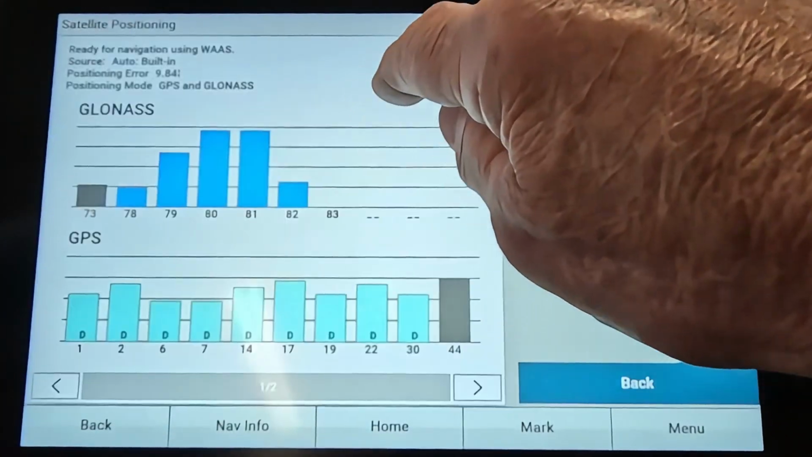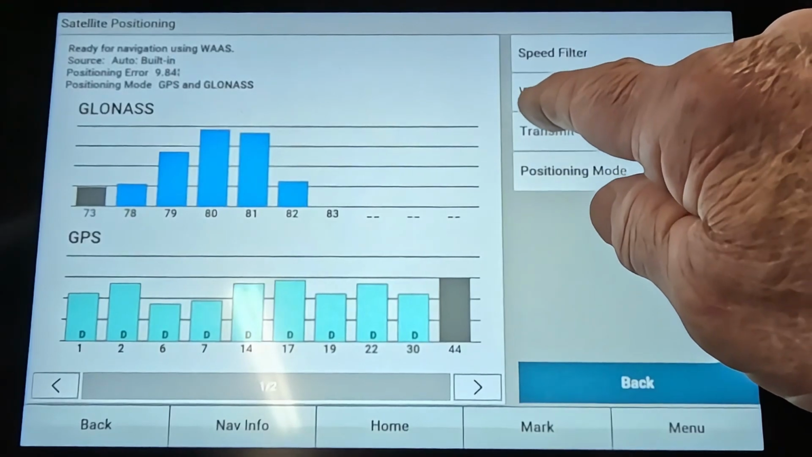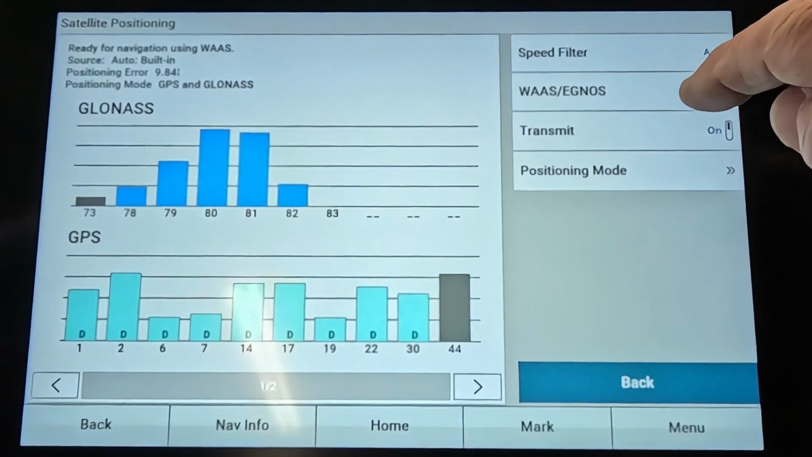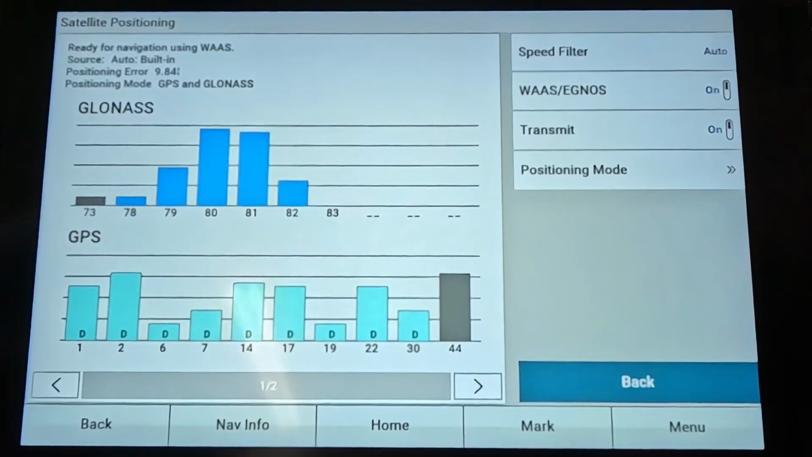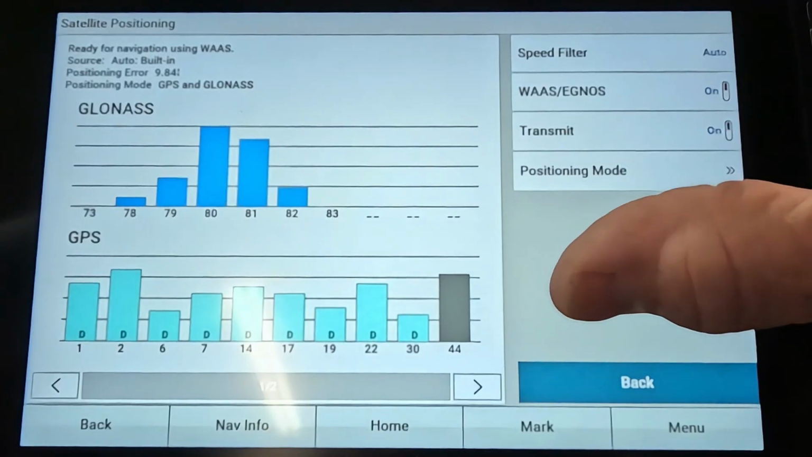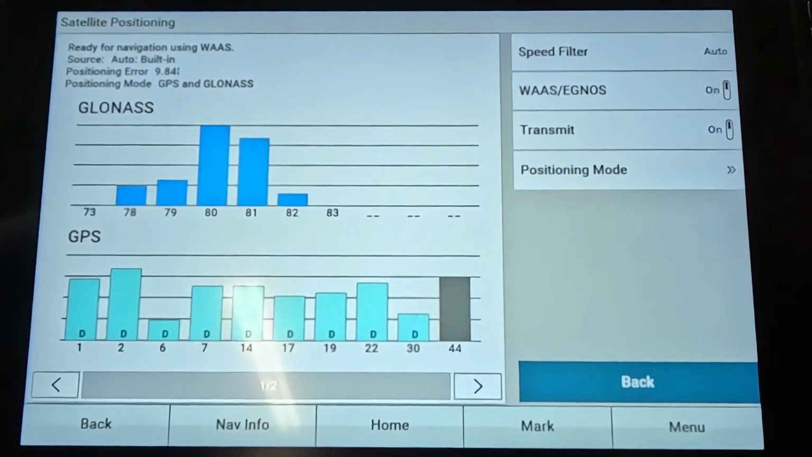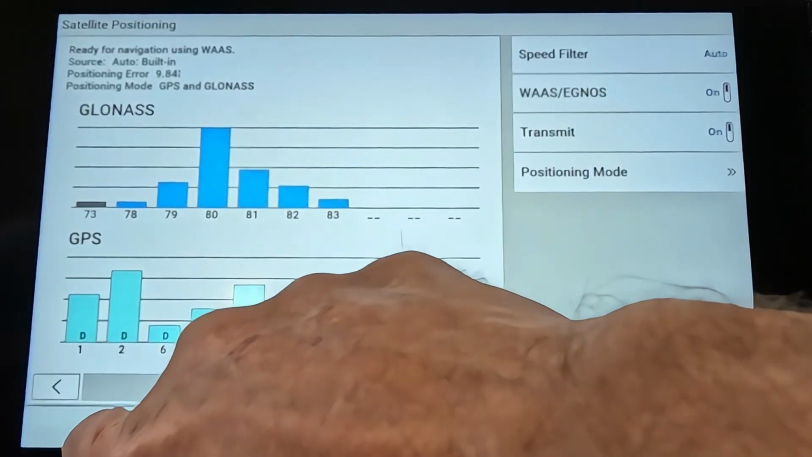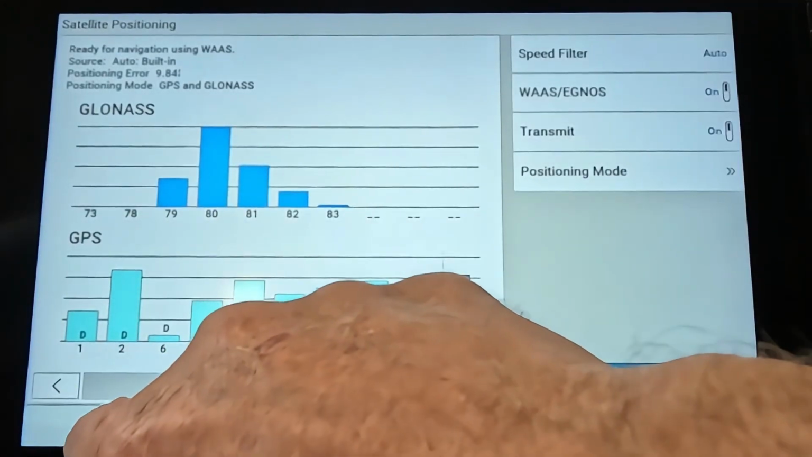Satellite positioning: you want to turn WAAS, W-A-A-S, on. It'll be turned off by default, but if you turn it on, it gives you more satellites and more accuracy in your position. Of course, you see your satellites right here, all that's going on right here. So turn the WAAS on.